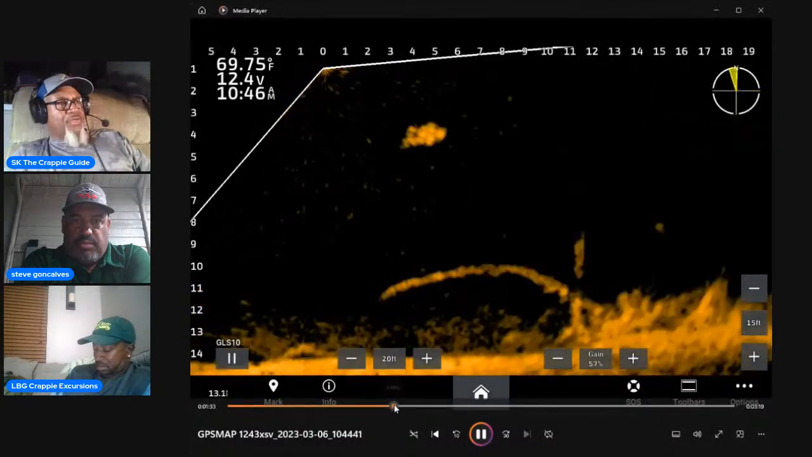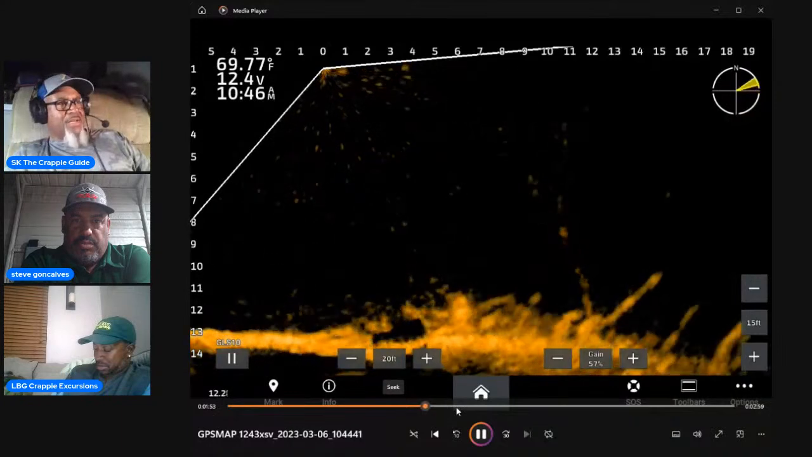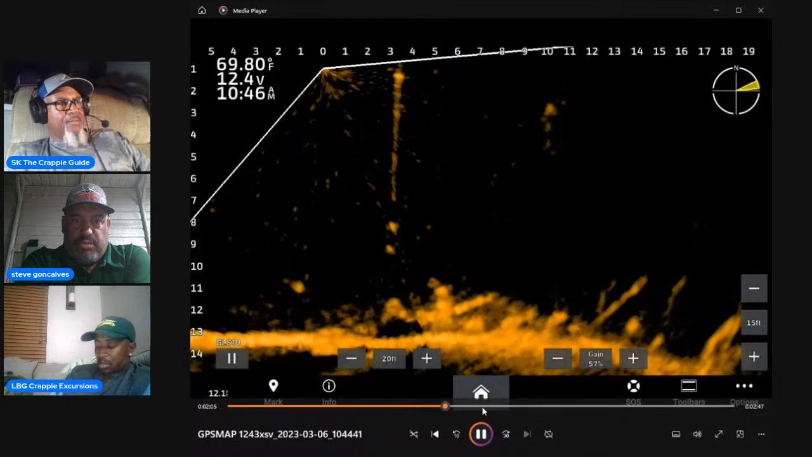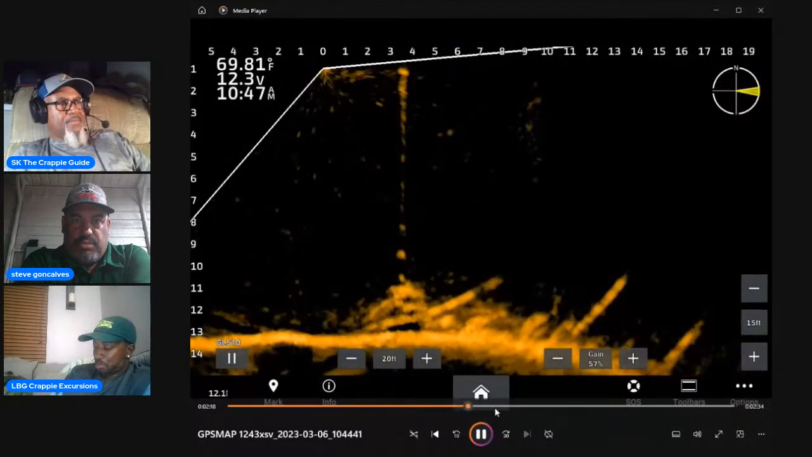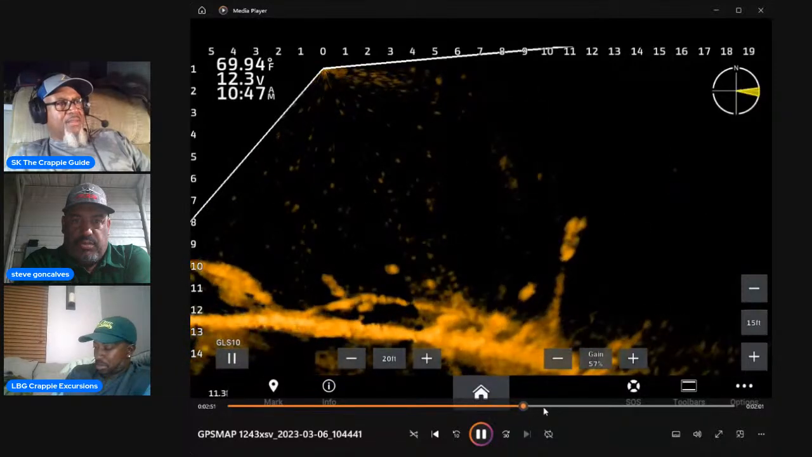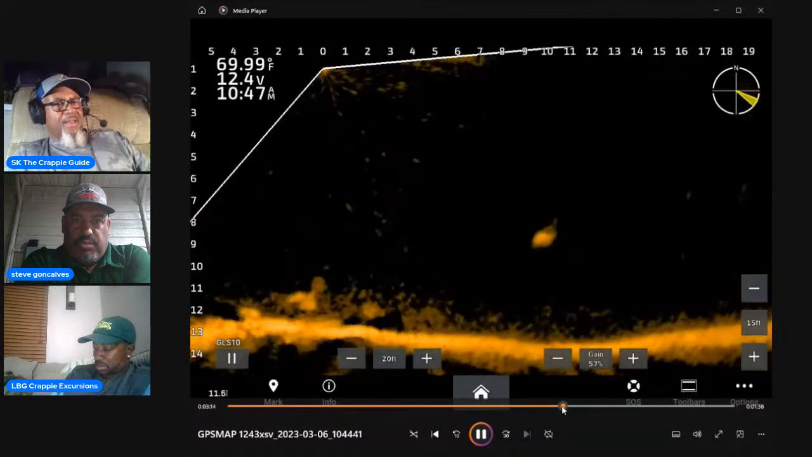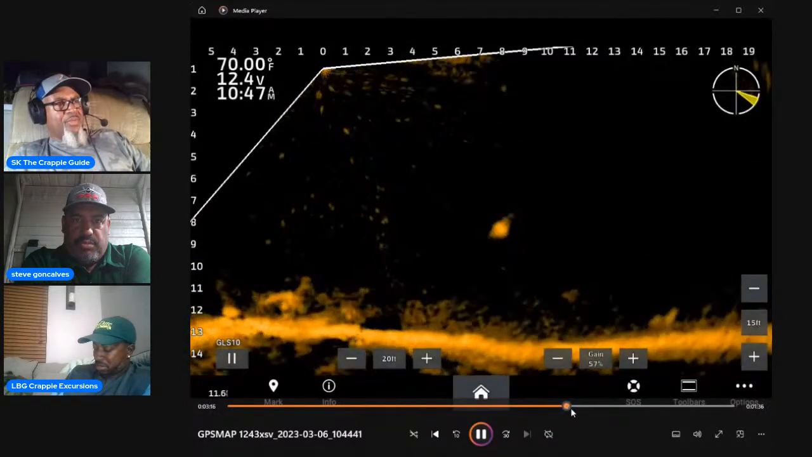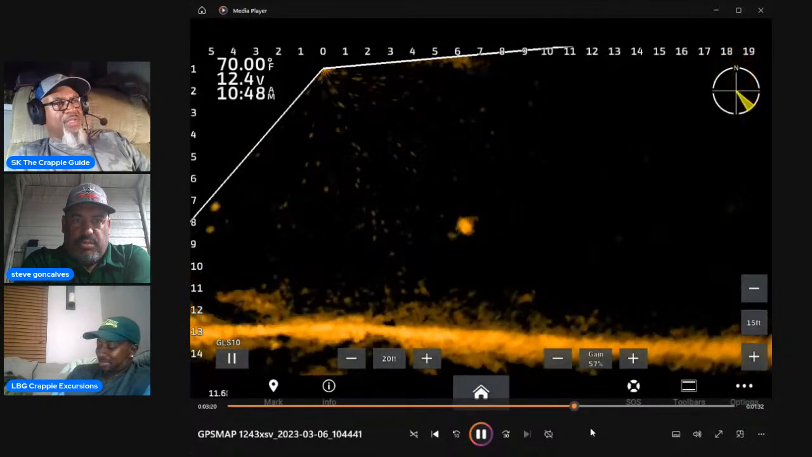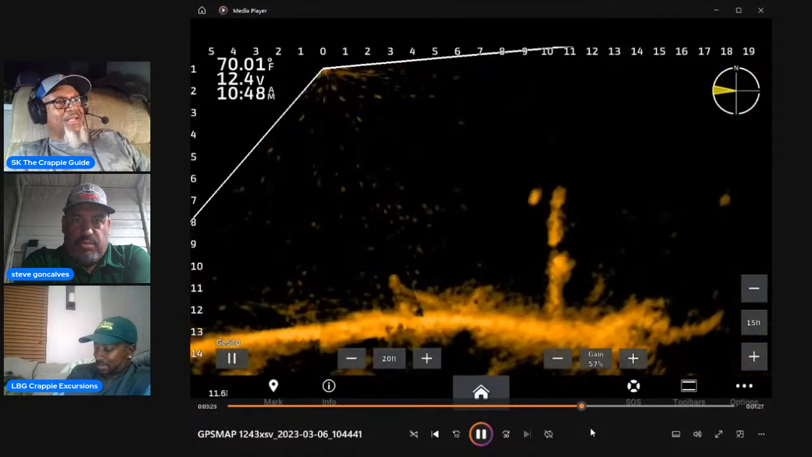I'm going to fast forward this by a lot. I was doing a lot of scanning on this. Let me see if I can get to it. Looking for them bright spots. And like I say all the time, this spot lock, I mean, this live scope deal, it works a lot like a spotlight.